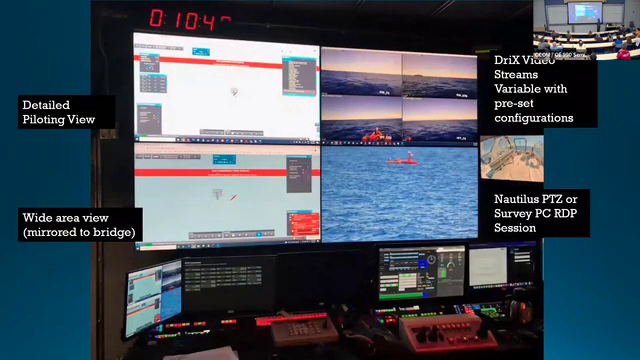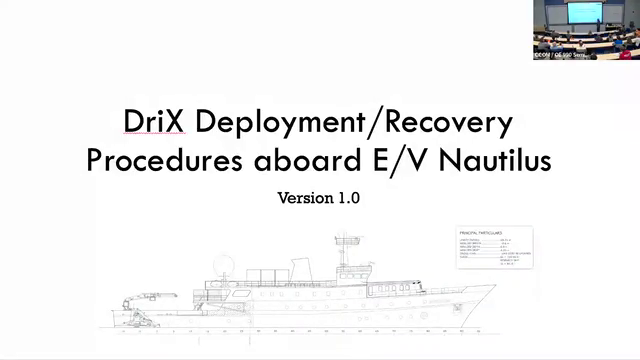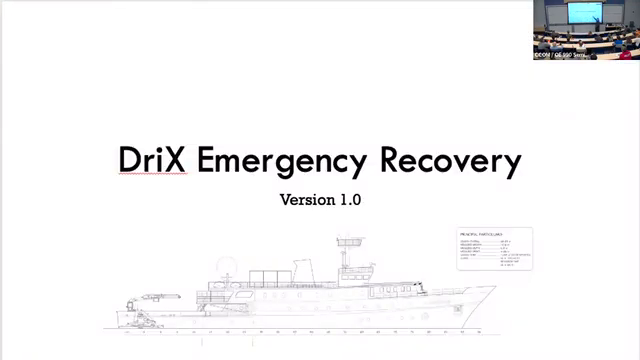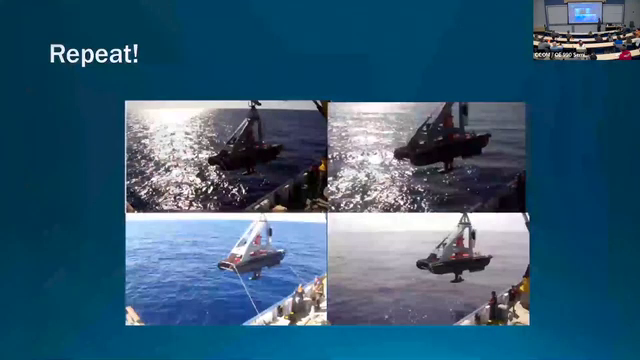This is kind of another view of the operating station inside the control van. Maybe we'll skip that one and that one. And then we wrote procedures for deployment and recovery of all of this for the ship, and they kind of look like this, our cartoon version of it. And then what to do if it all goes wrong, if we have to go get the DRIX, we write procedures for all of that as well. All kinds of fun things to do.